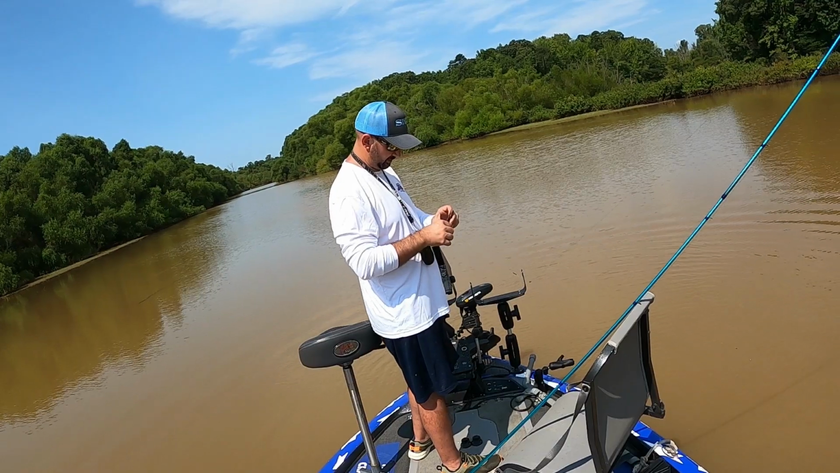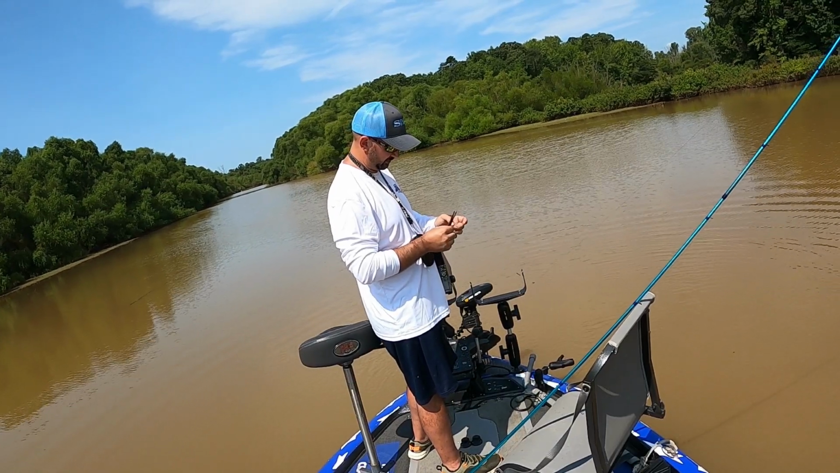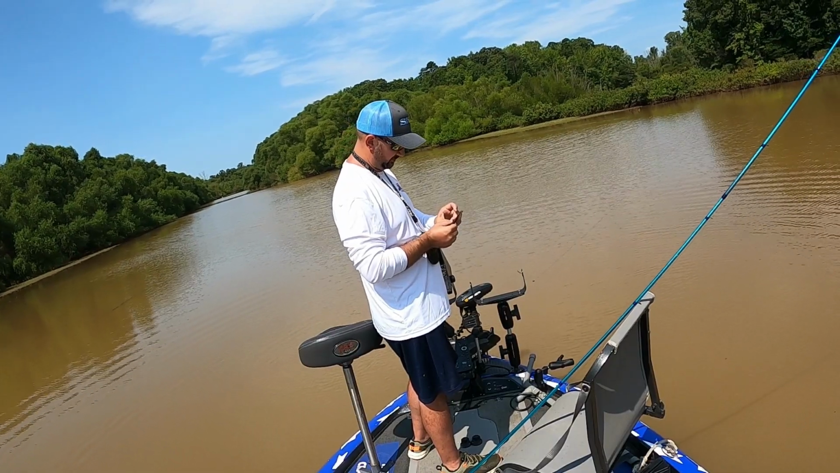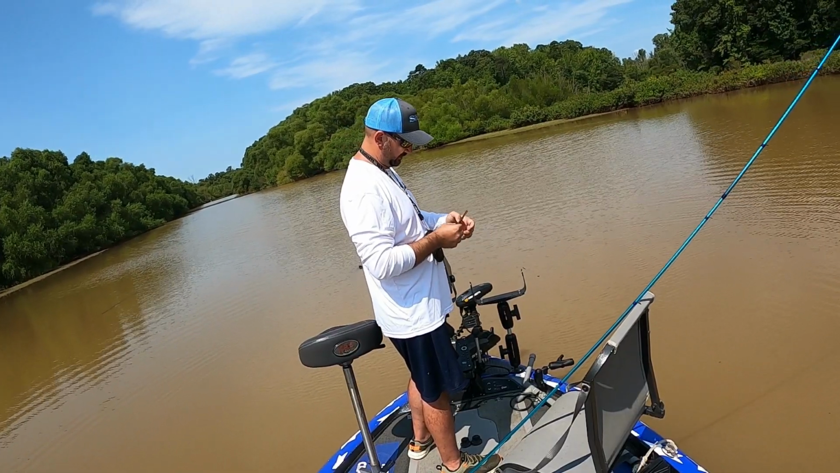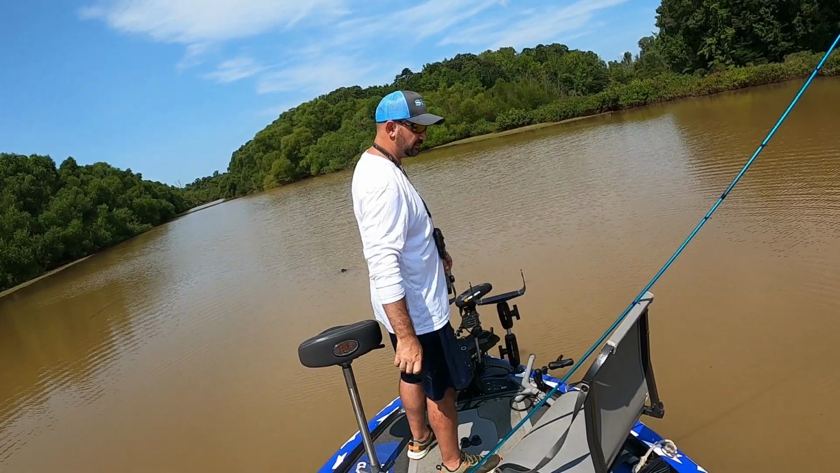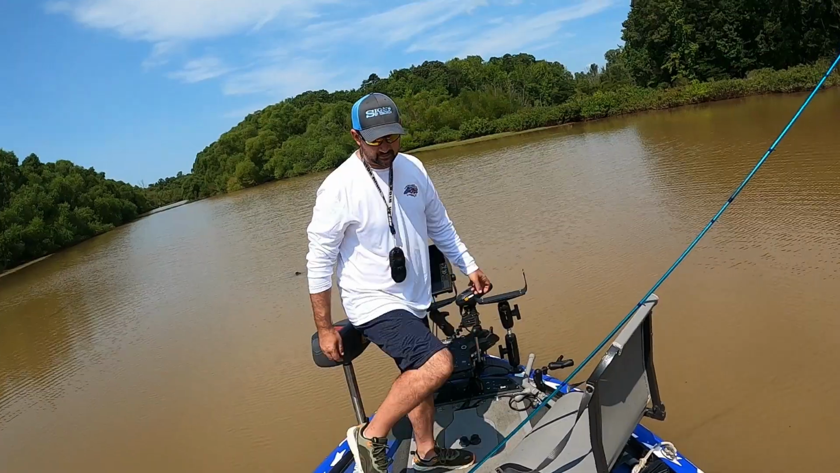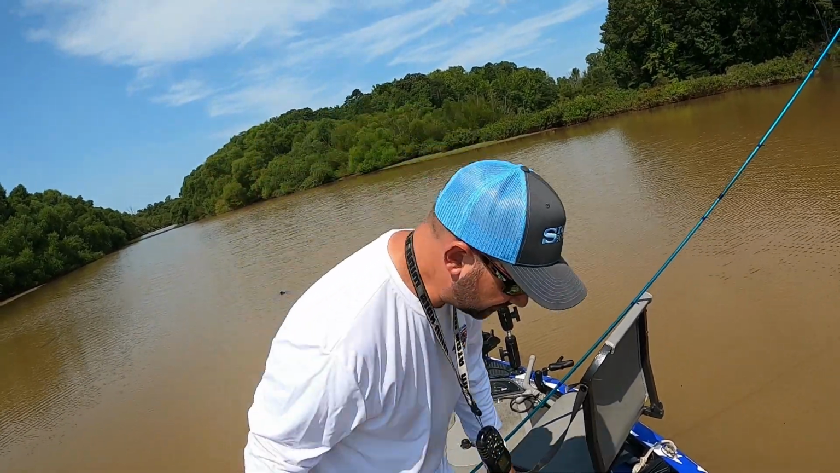Remember folks, when you're unhooking them and you're fishing a marabou jig, make sure you don't pinch the pliers on that marabou and tear it. They'll last you a long time as long as you don't do that. Gotta get my towel. Got slimed.